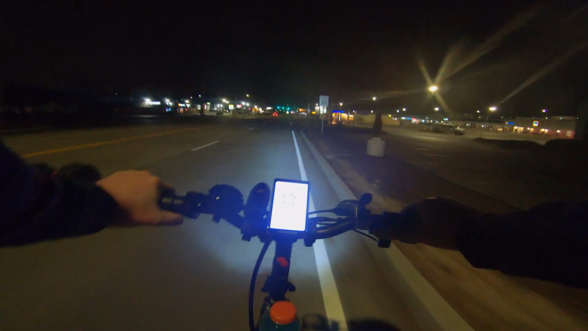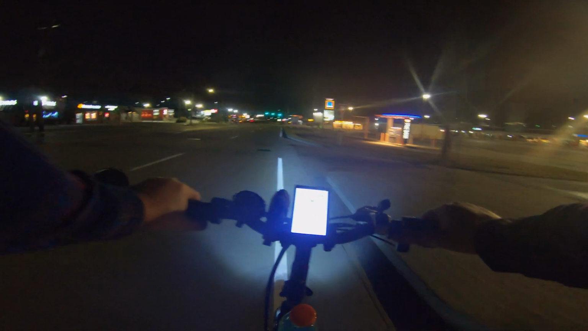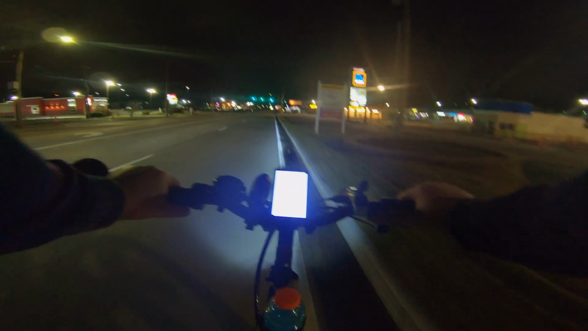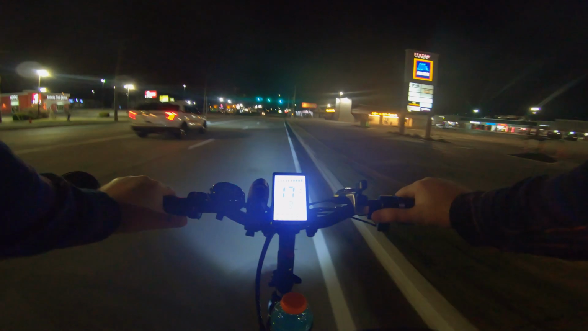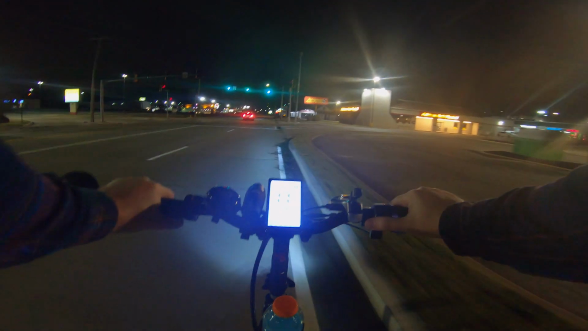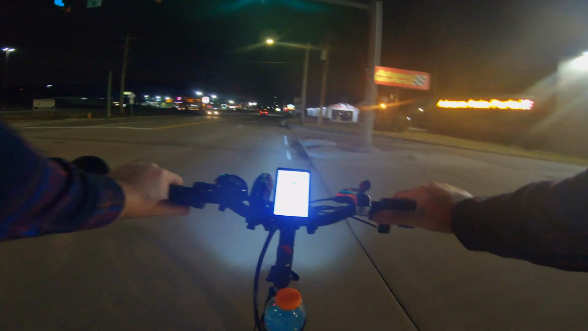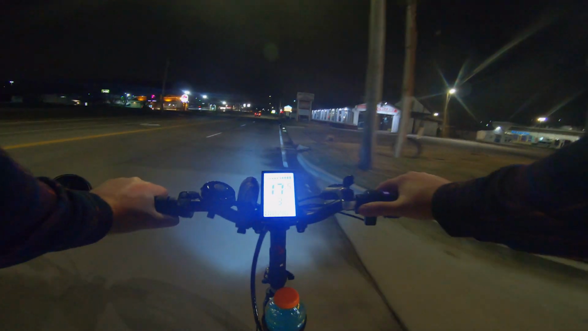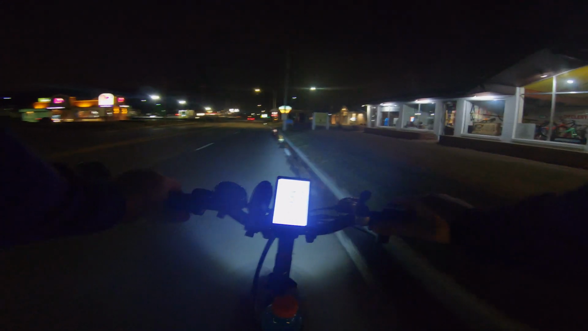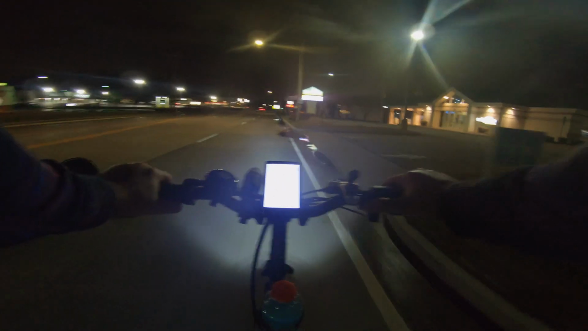They just finished redoing this road. I don't know if they were doing like sewer repair or something like that. Adding water lines, I'm not really sure. But they had this road all messed up. See, there's a bike shop there. I don't know why they don't have any bike lanes on this road. They should.